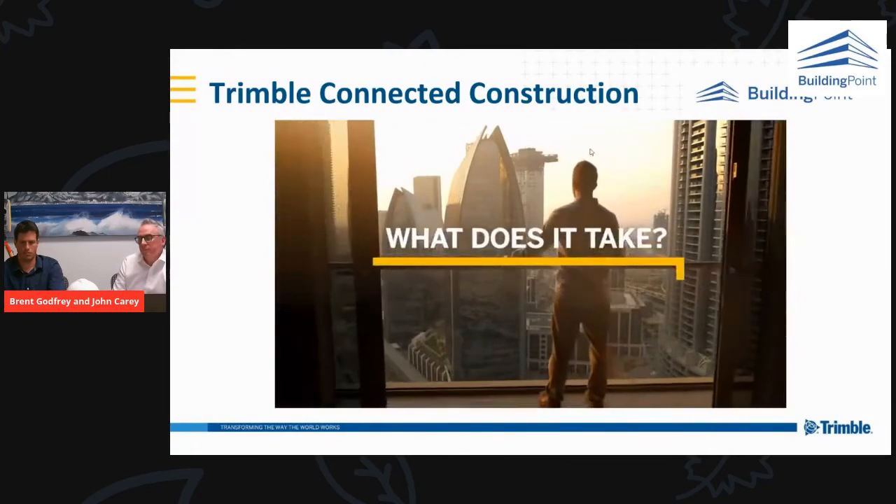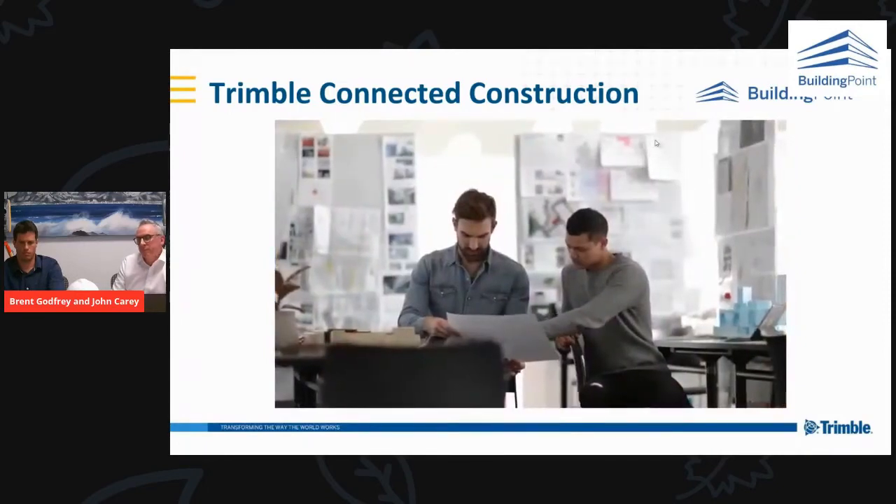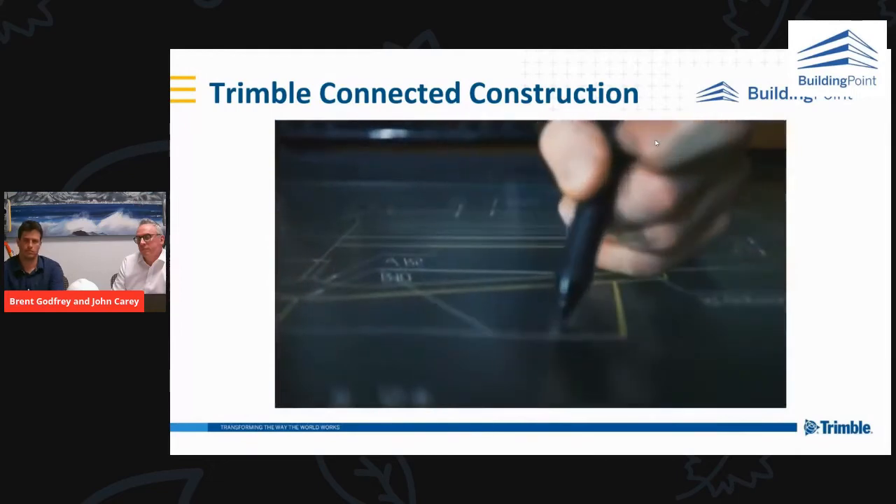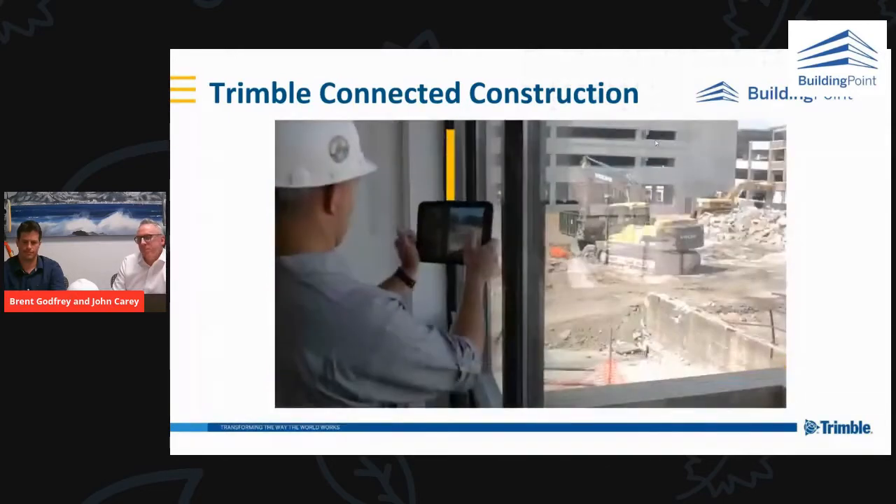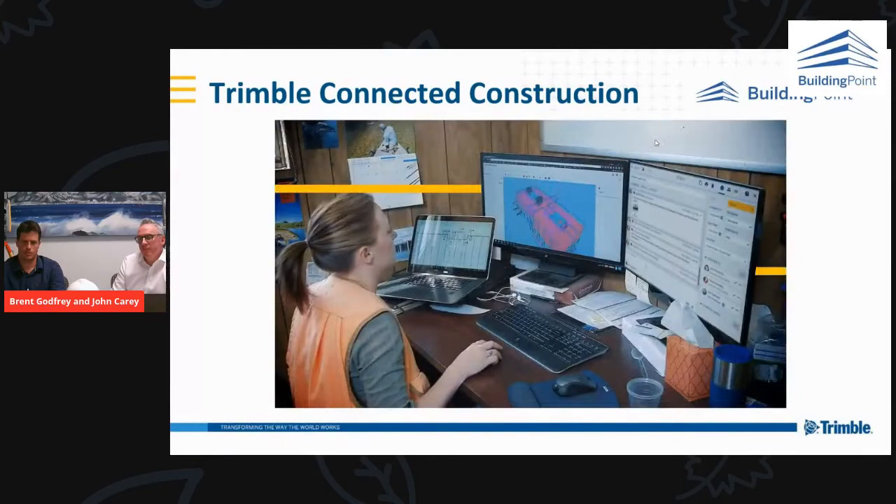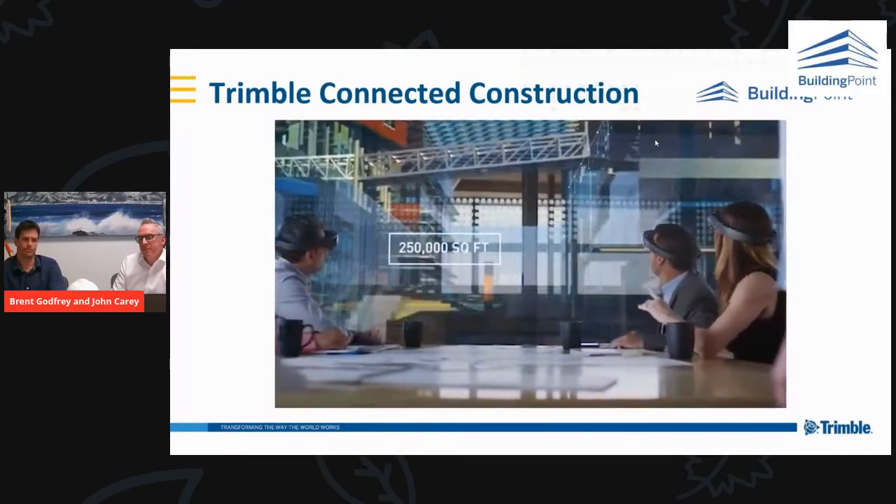What does it take to navigate change, to recognize industry barriers and push through them, unifying teams and technologies across the entire construction lifecycle? What does it take to have every stakeholder on the same page, whether or not they're ever in the same place, with the right data at the right time to drive the right decisions?